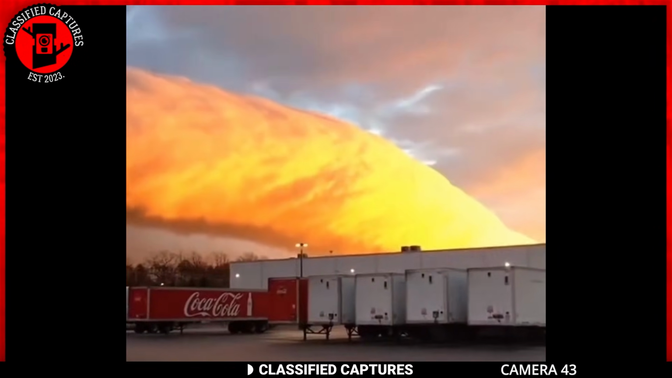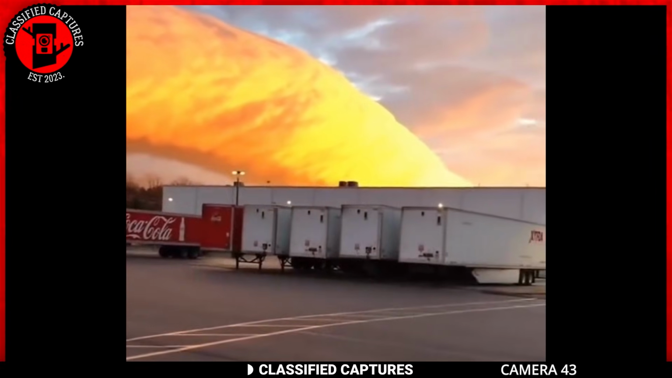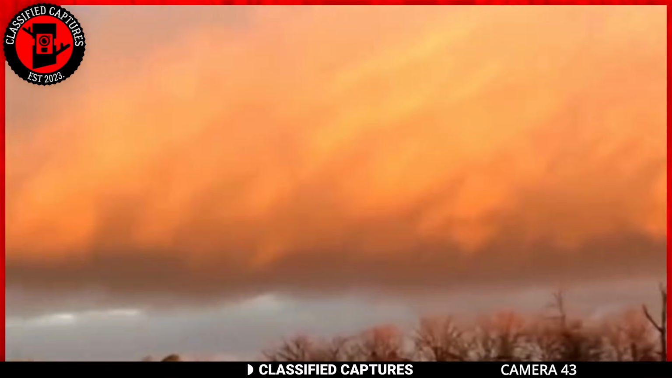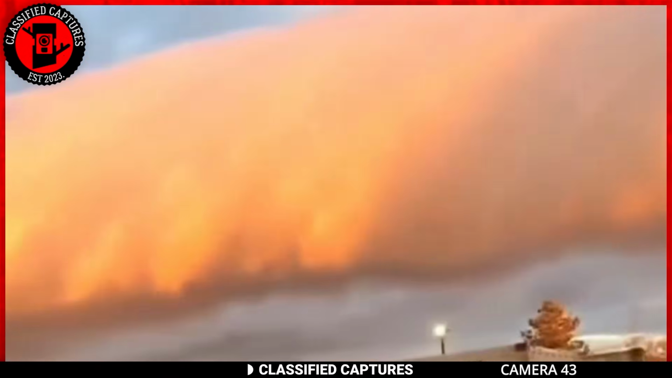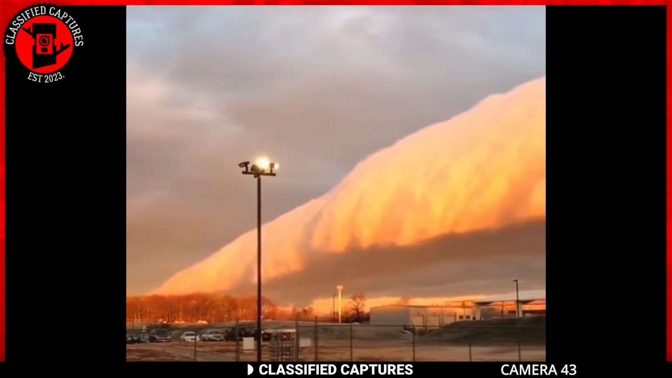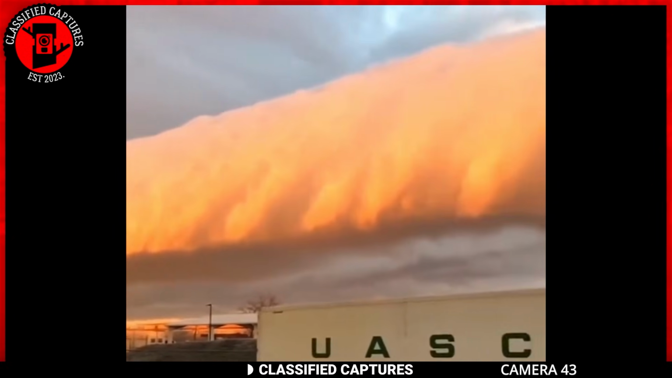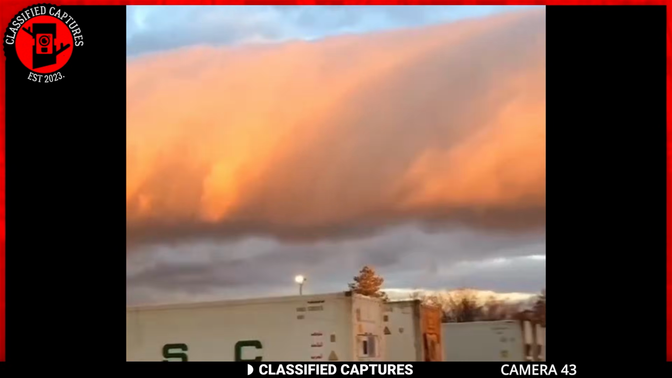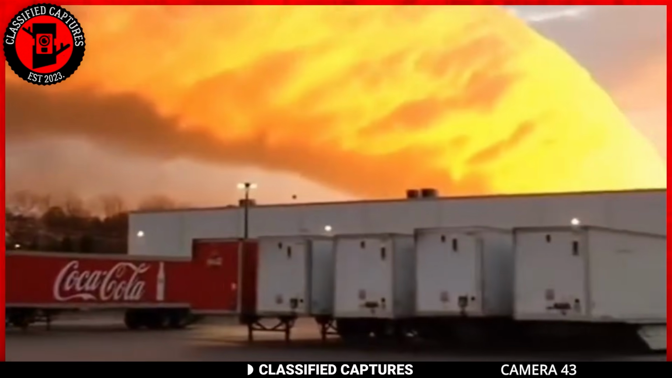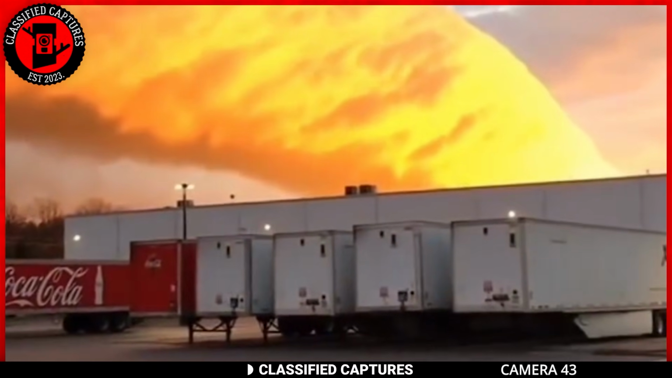The sight that the truck driver captured on camera in Richmond, Virginia is truly breathtaking. The tunnel of clouds in the sky appears to be set ablaze by an intense orange glow, creating a mesmerizing spectacle that's not commonly seen. The truck driver was so captivated by the sight that he stopped his vehicle and got out to film it.